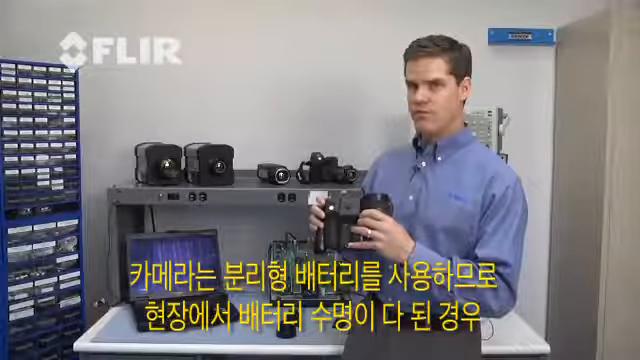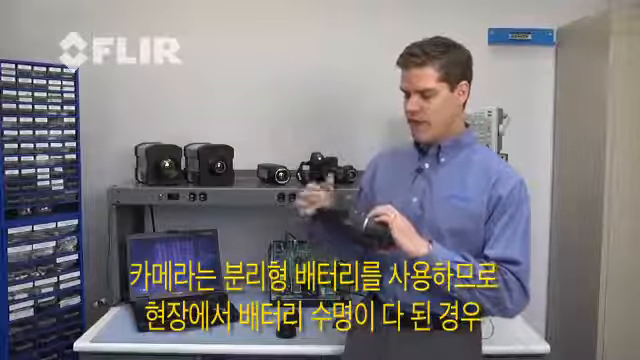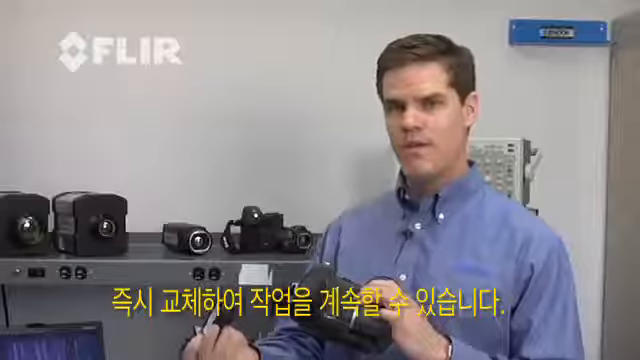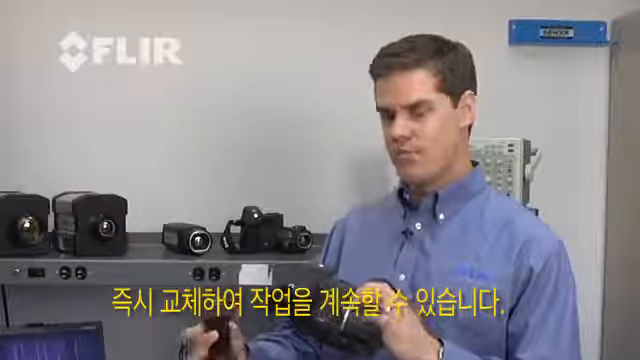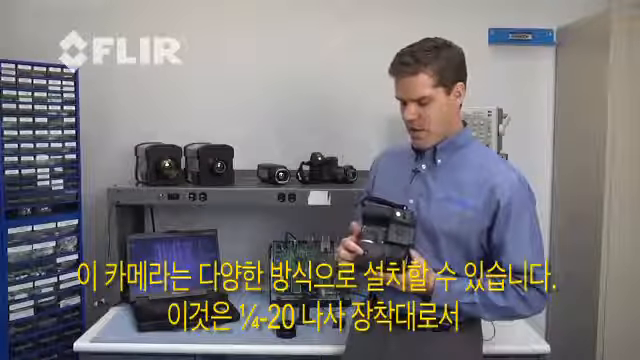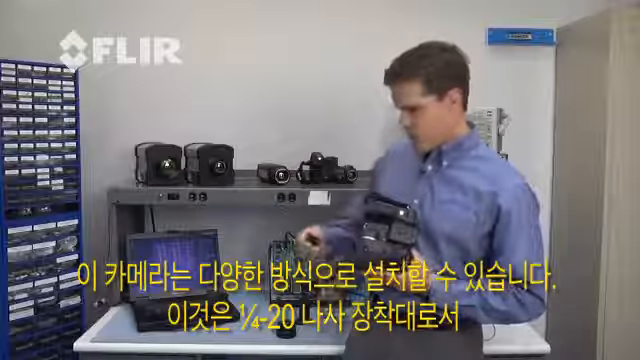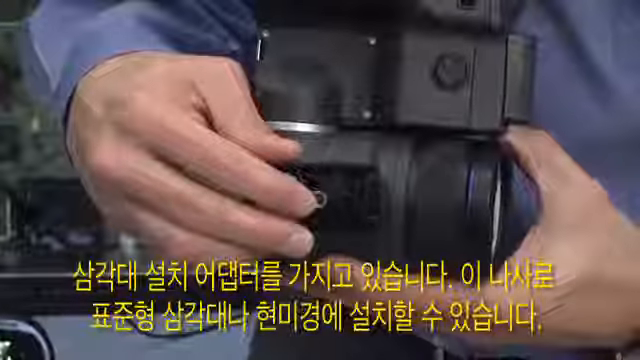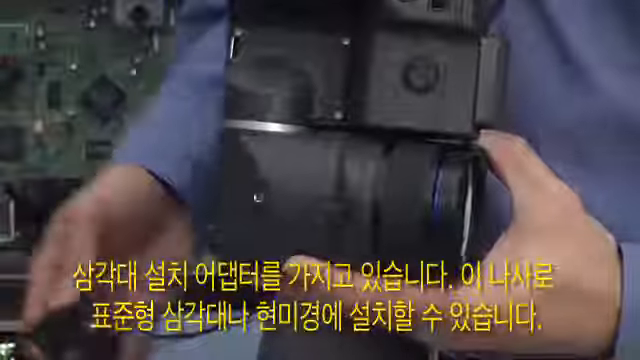The camera also features removable batteries, so if I run out of batteries there in the field, I simply pop it out, plug in the next battery, in a matter of minutes I'm ready to go. There's a lot of mounting options for the camera as well. We have a 1/4-20 here, and with the tripod mount adapter, this screws on, giving us a 1/4-20 that we can mount onto a standard tripod or a microscope optic.